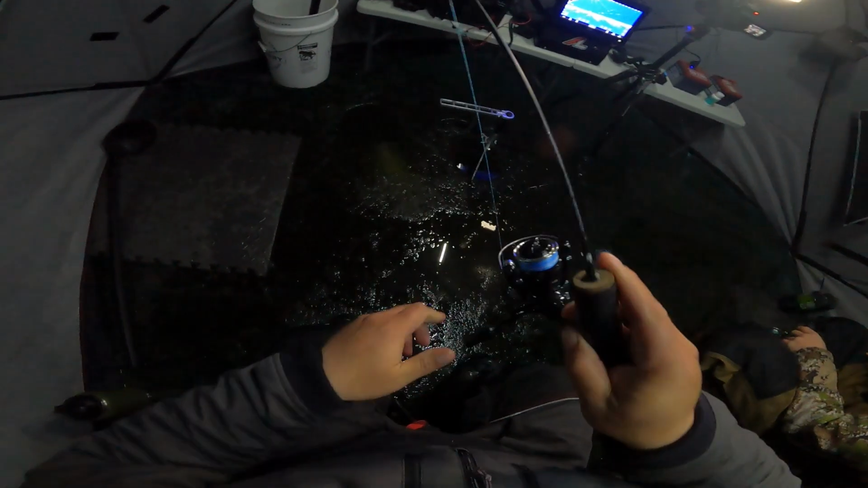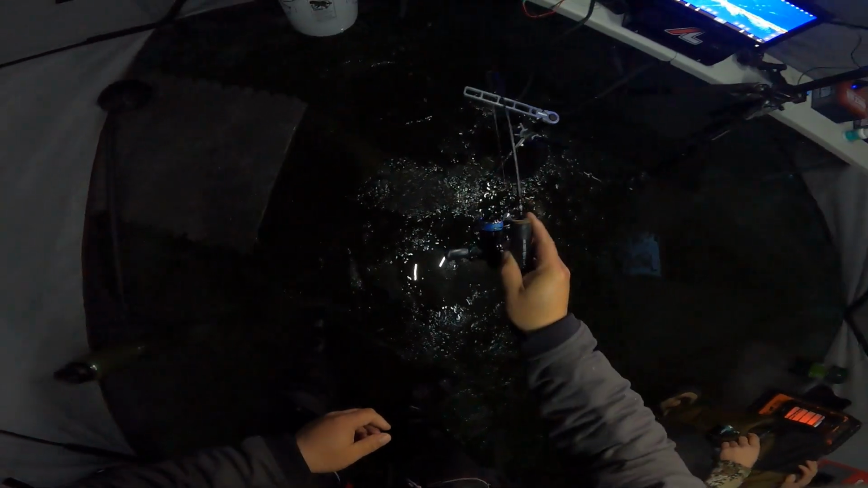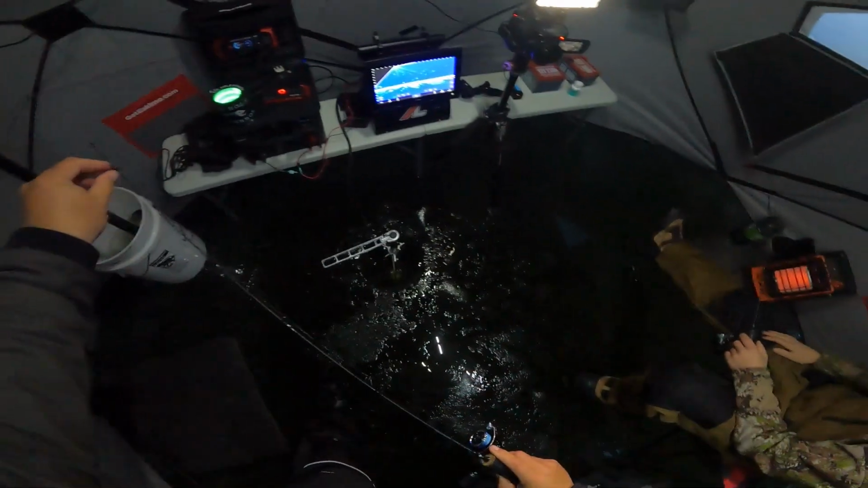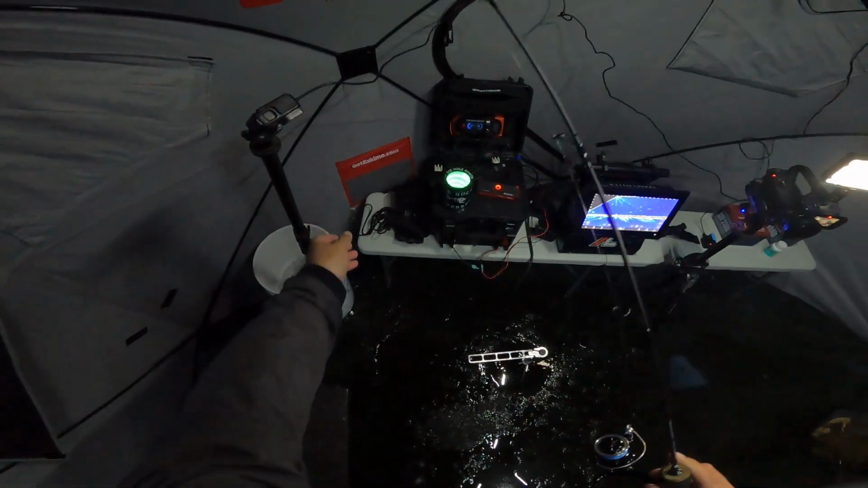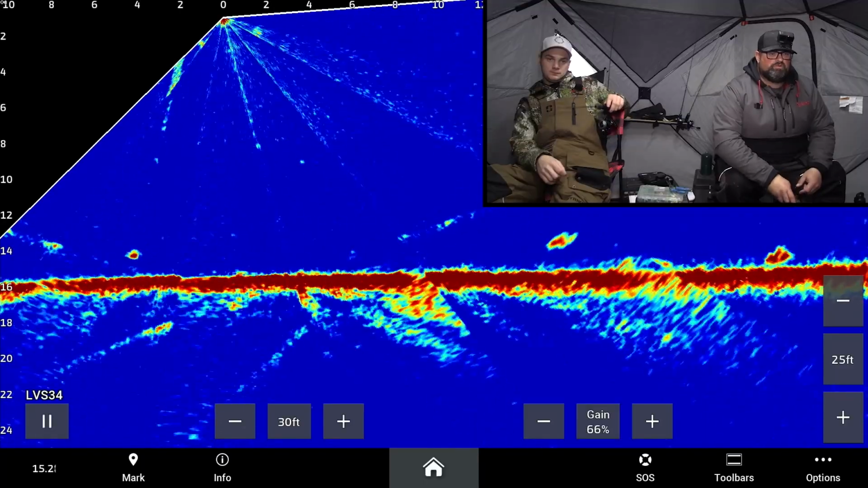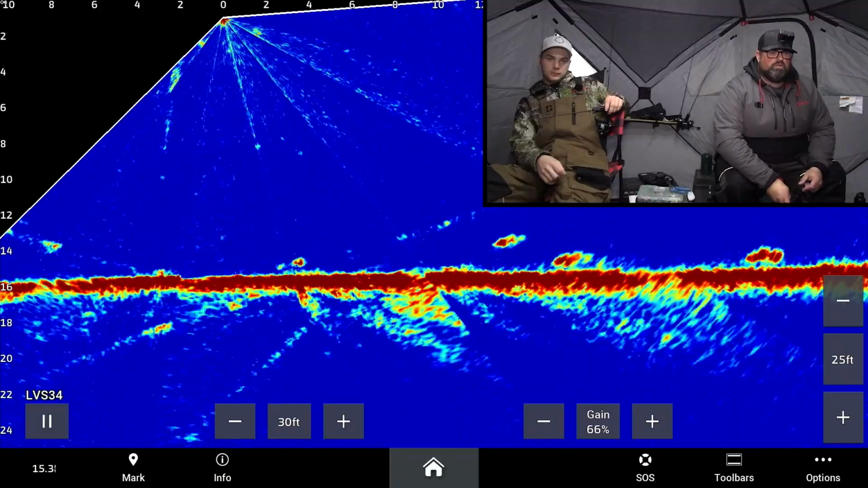Just on the bottom. Wasn't even looking at the graph. This is good. Oof. Well, at least I didn't put the hook into the shelter. There's some big fish cruising. The one on the bottom. Yeah.